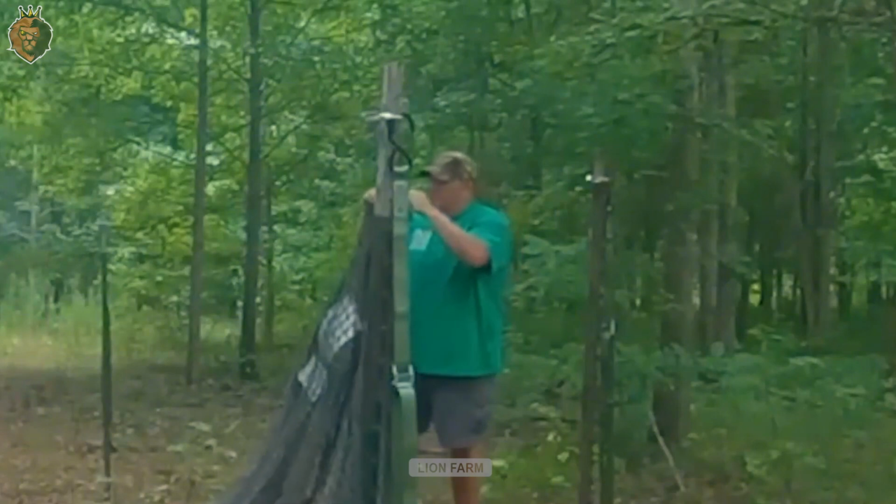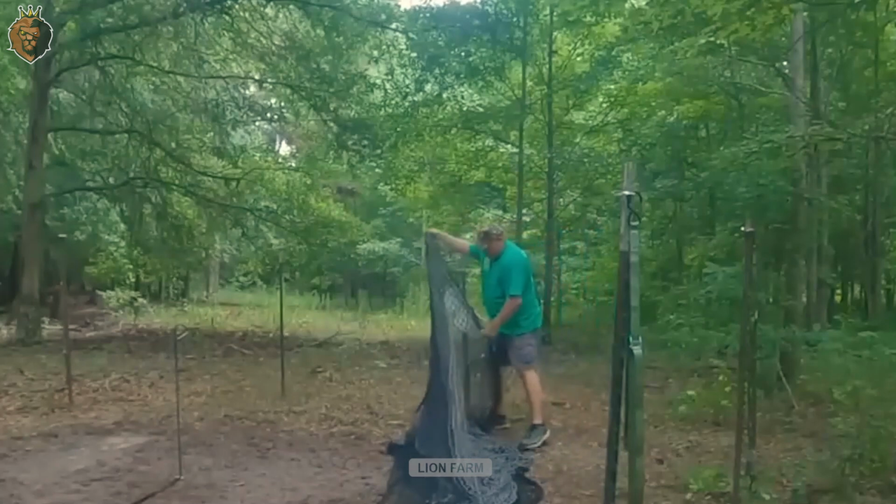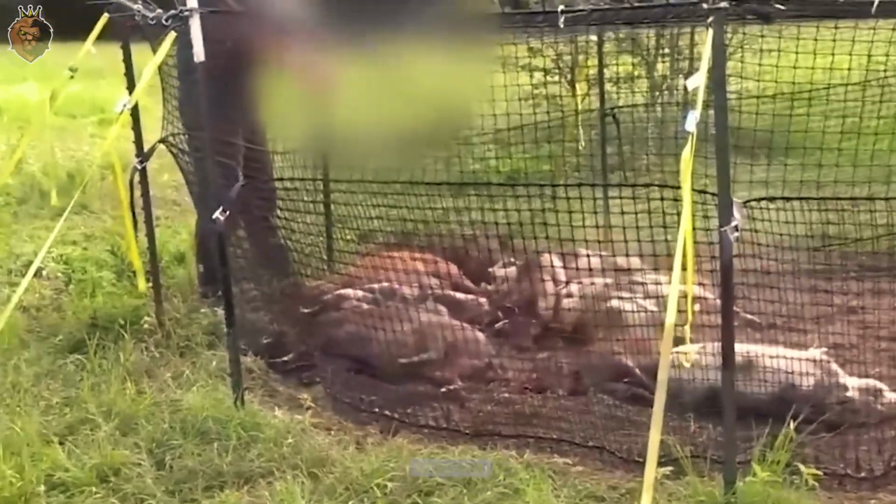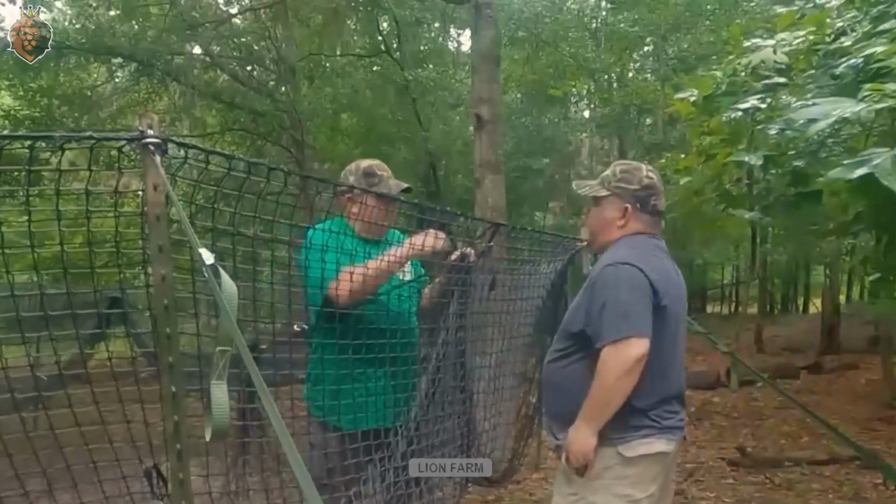Additionally, net traps should be placed along the familiar movement routes of wild boars to maximize capture efficiency. Besides proper installation techniques, regular inspection and maintenance are crucial to extending the trap's lifespan and ensuring effective operation in harsh environmental conditions.